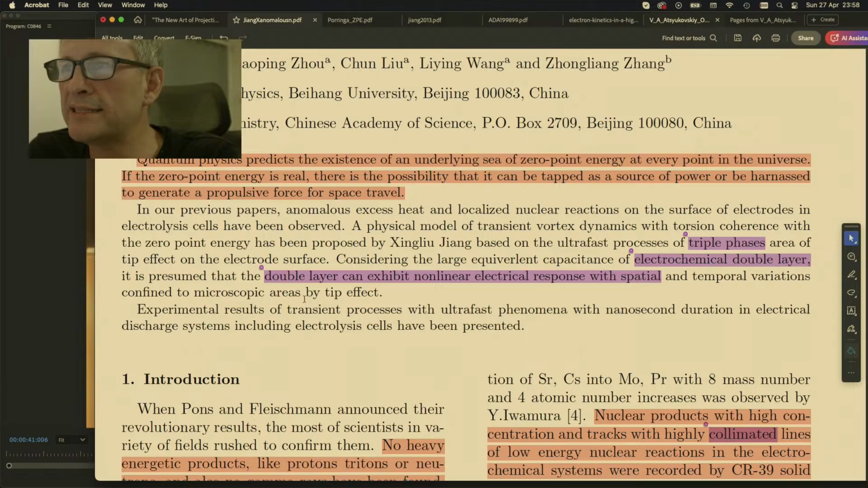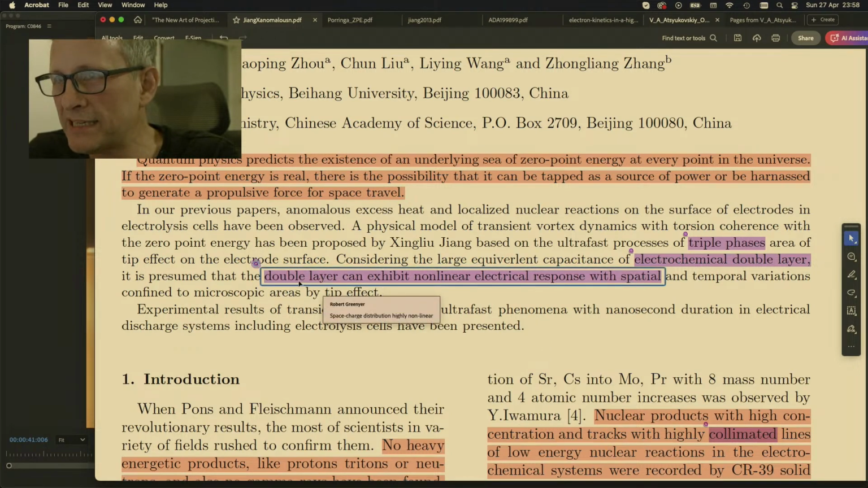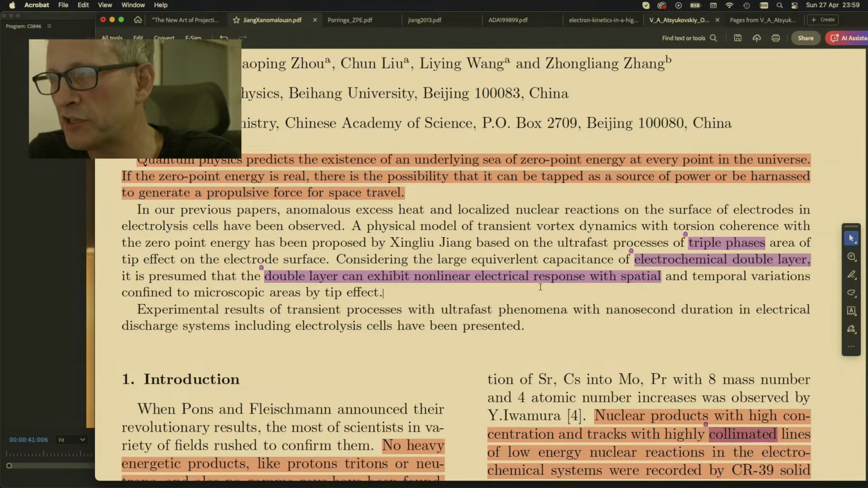It is presumed that the double layer can exhibit nonlinear electrical responses with spatial and temporal variations confined to microscopic areas by the tip effect. So double layer here is the space charge distribution. What it's basically saying here is the space charge distribution is highly nonlinear. Okay? So essentially, the same thing that's going on in a Ken Shoulders exotic vacuum object emitting device. Double layers and space charge.